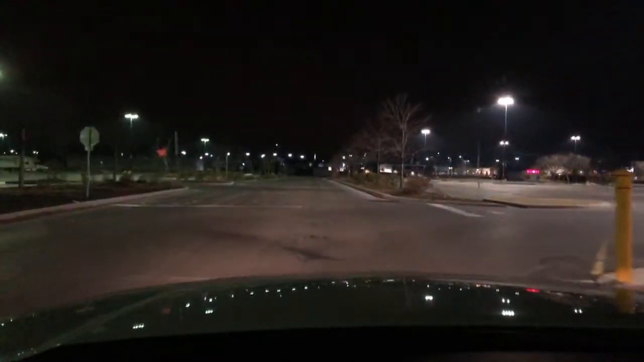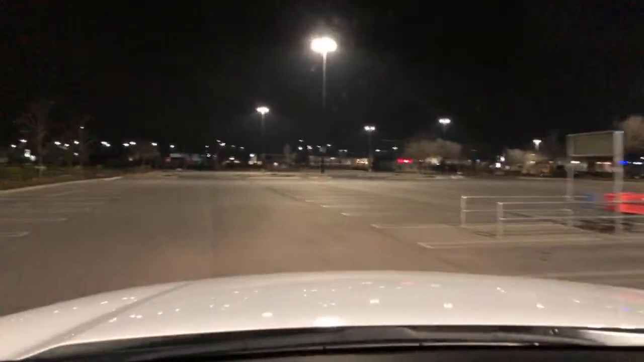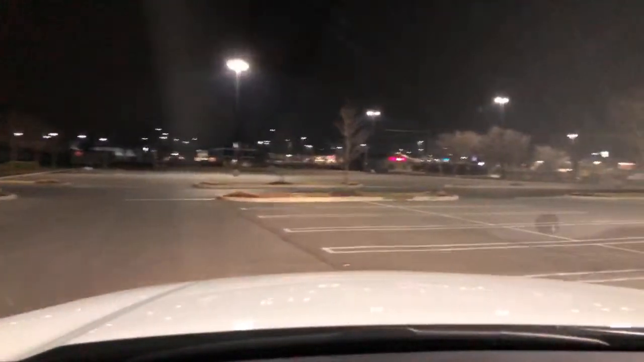Jesus, I thought it looked a little smoky in here. I don't know, it must be those lights. Anybody in the parking lots? Can I pull over up here without being watched? All right, guys, sorry about how quiet the radios are. There's no action going on. Maybe I'll flip over to Heckle. Anybody want to go to Heckle?